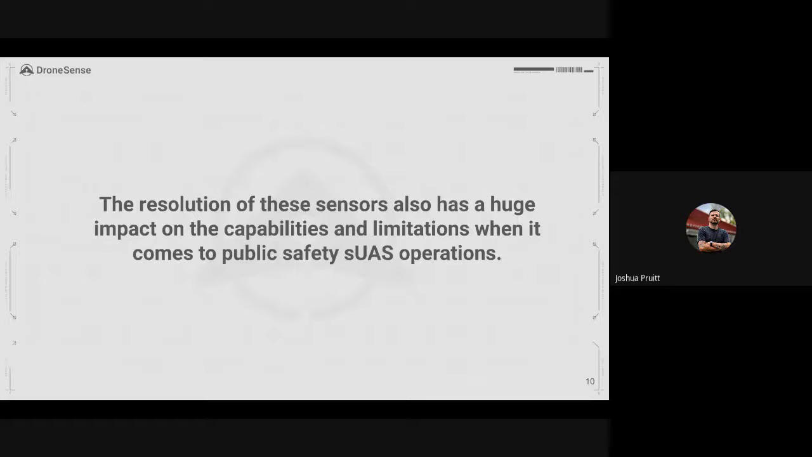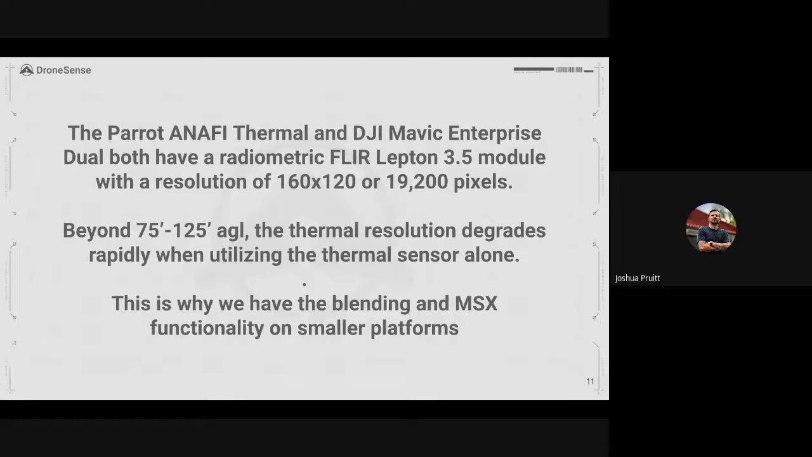The big thing that we often talk about is resolution on these sensors. And this can have a very, very massive impact on your capabilities and limitations when it comes to your program. So the Anafi Thermal specifically, not the USA, the Enterprise Dual, these are both running true radiometric FLIR Lepton modules.